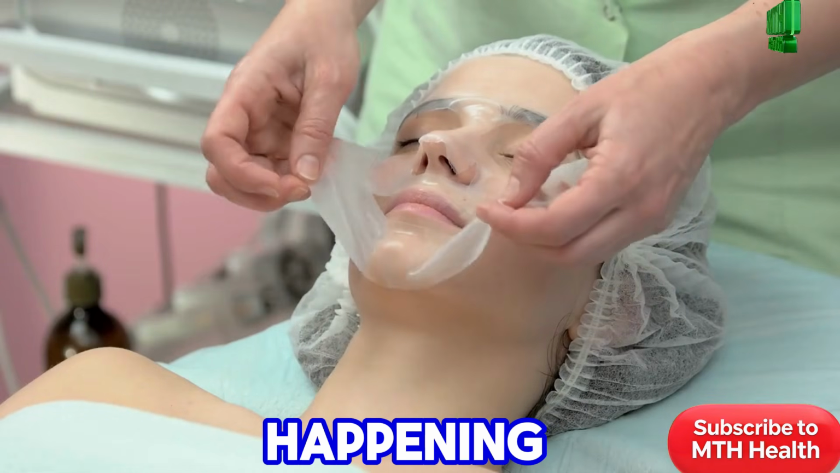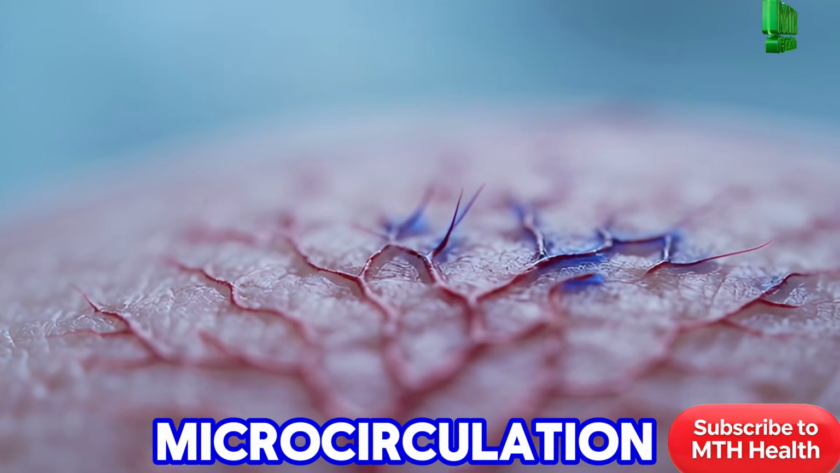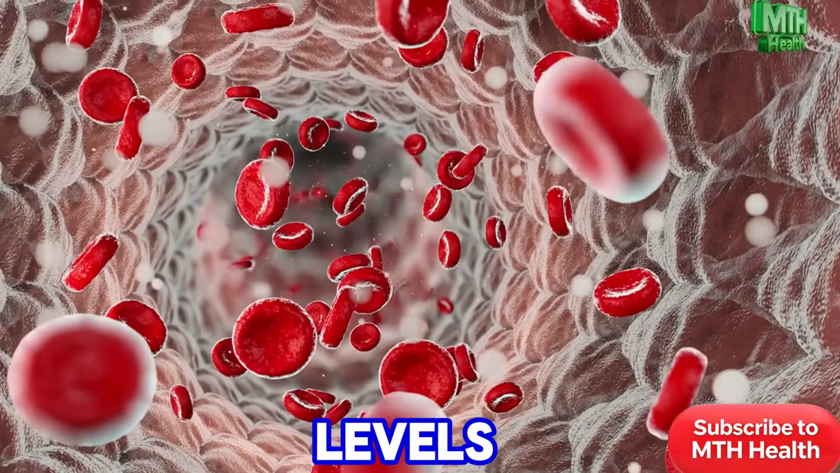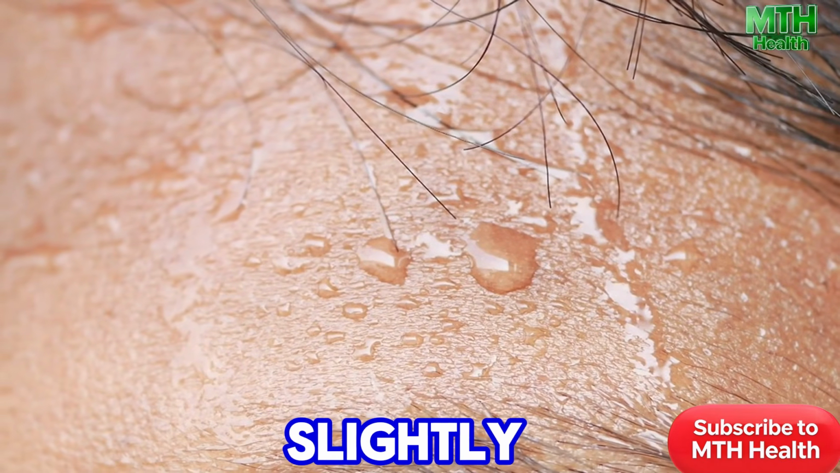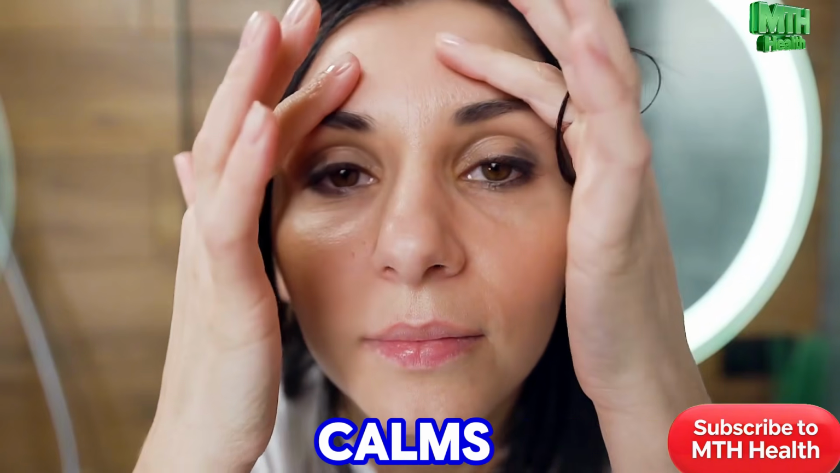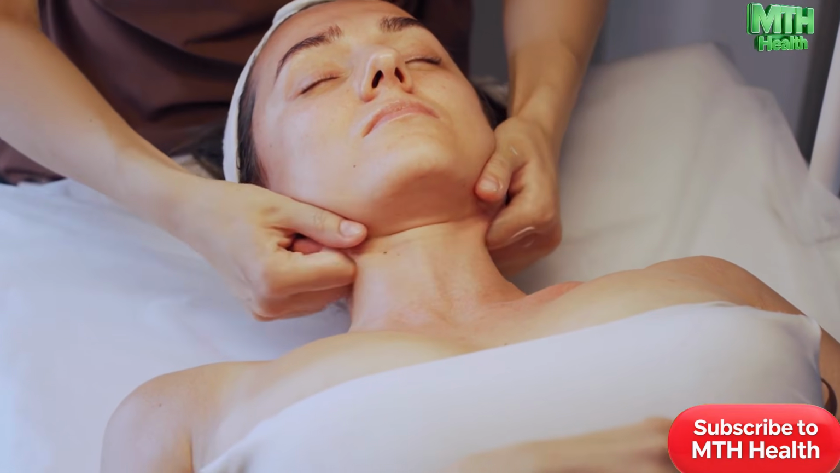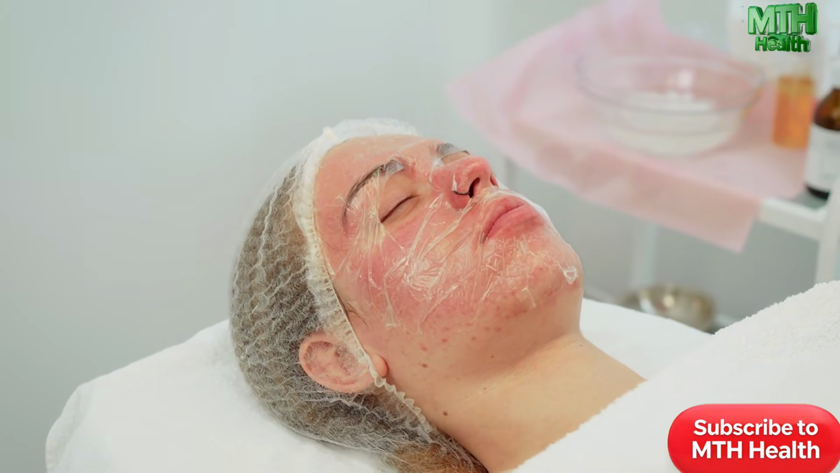But there's more happening beneath the surface. We also measure microcirculation in the capillaries. These tiny vessels impact blood flow and redness levels. As cooling begins, capillaries narrow slightly. This process, called vasoconstriction, calms irritated tissues. Within minutes, circulation stabilizes. This stabilization often reduces redness and swelling.